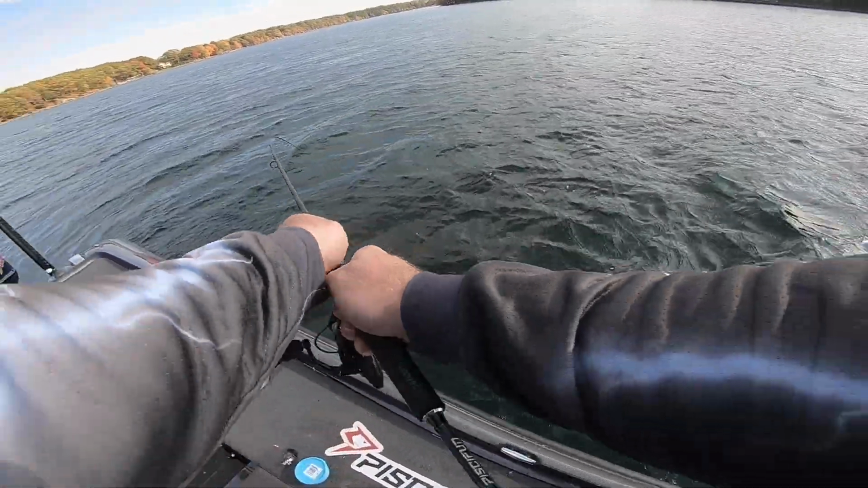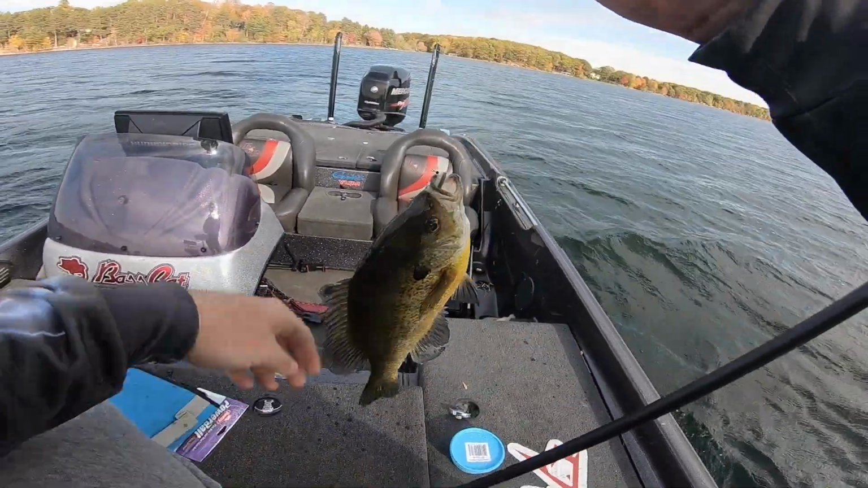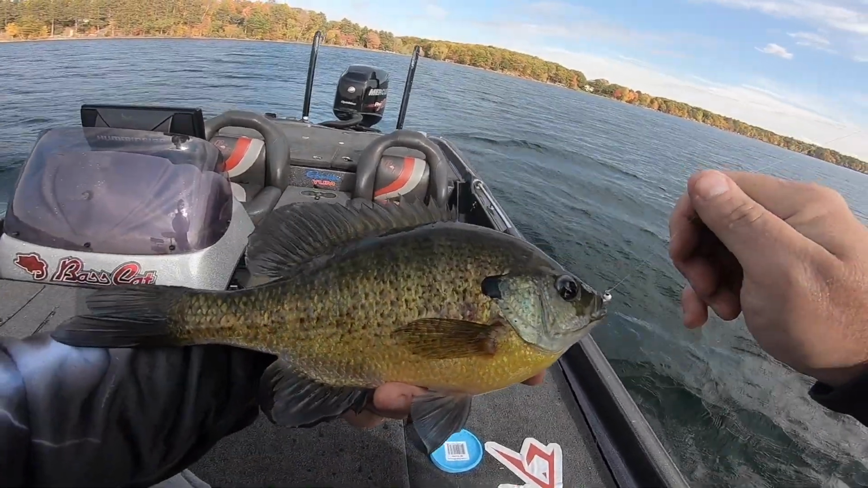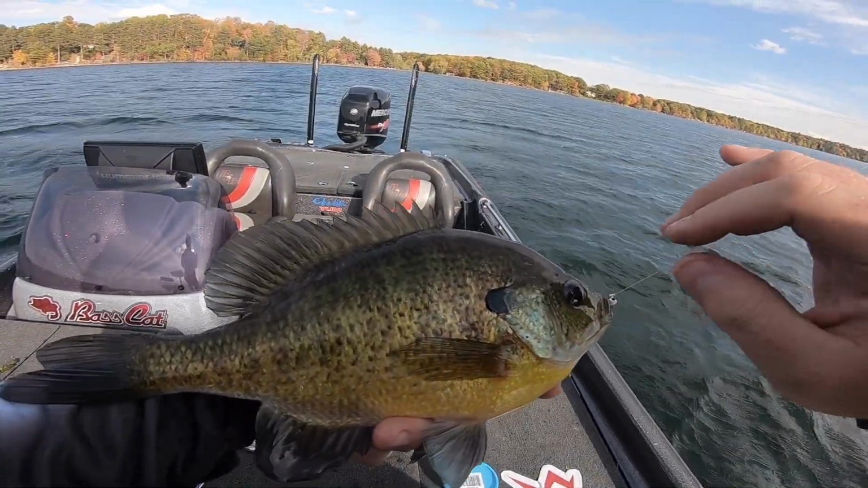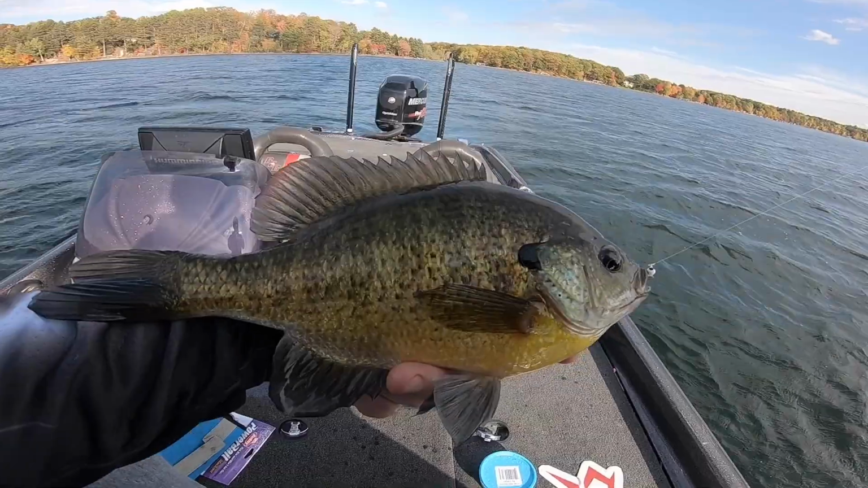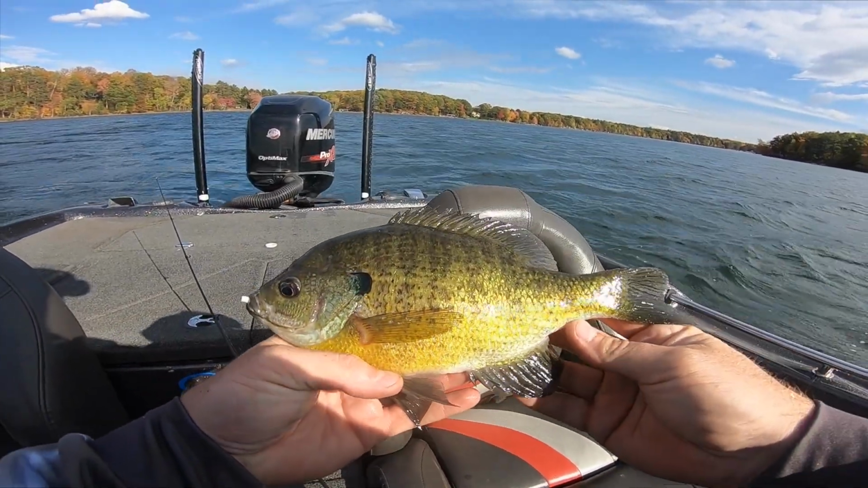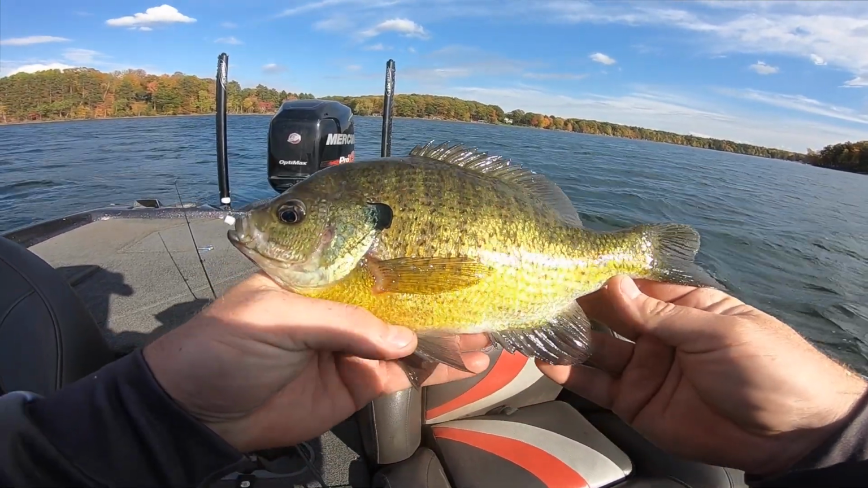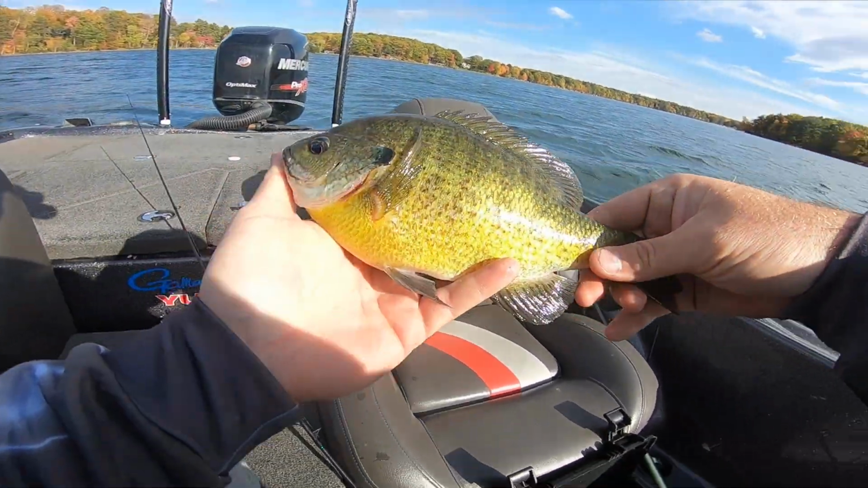Oh yeah, that's a mammoth bluegill, guys. There we go, look at that fish, guys. Absolute giant bluegill. Oh my gosh. That is a tank. Guys, that is a monster female gill. I'm gonna measure that on the bump board. That one's gotta be pushing 10.5 inches. I mean, that's just a monster. Let's get that on a bump board and see what she measures.